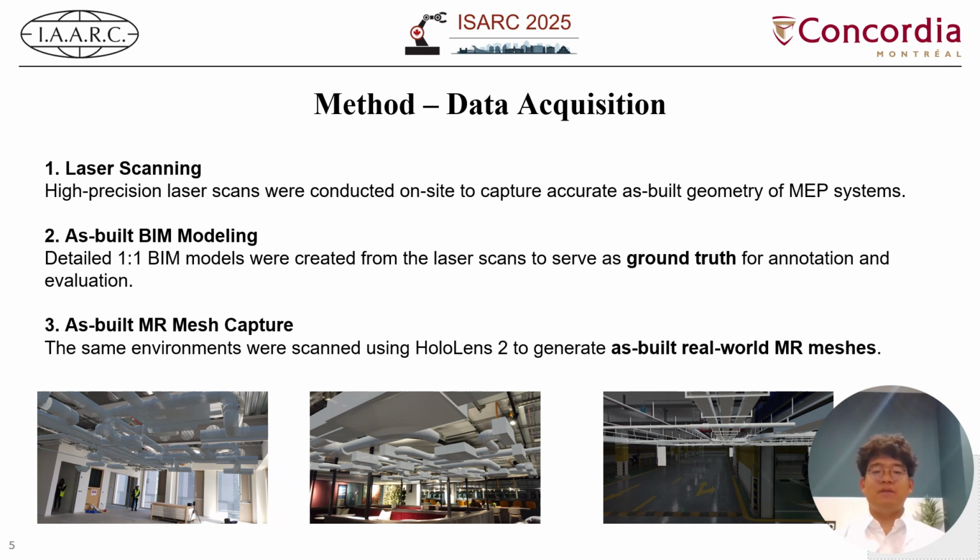To build a meaningful and accurate dataset, we start with a careful data acquisition process that captures both high-fidelity ground truth and real-world mixed reality conditions. Step 1. Laser scanning. We begin by conducting a high-precision laser scan of real building environments containing visible MEP systems. This data serves as a baseline to create detailed digital representations.